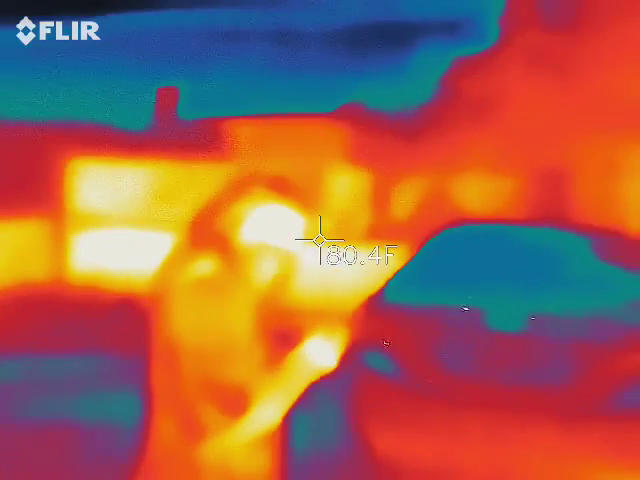What the hell is that wall? Yes. Well, it's misleading because it's only 80-something degrees. And that's the wall, actually.